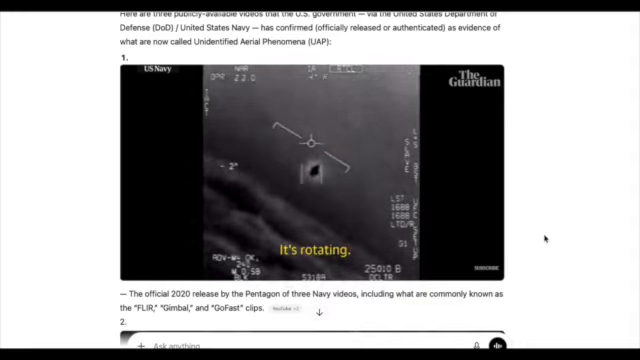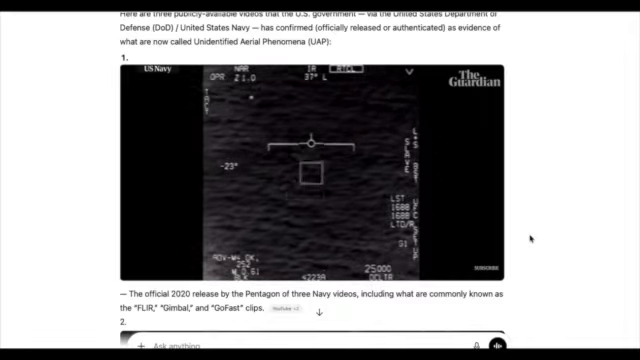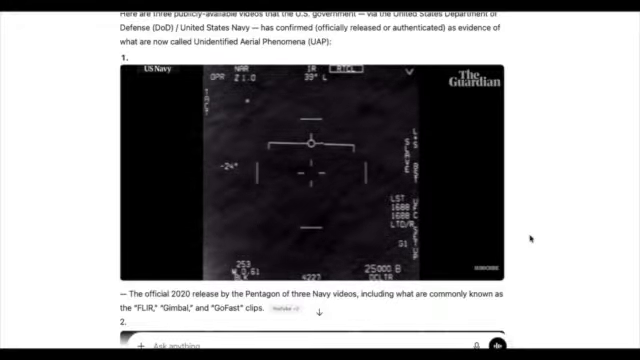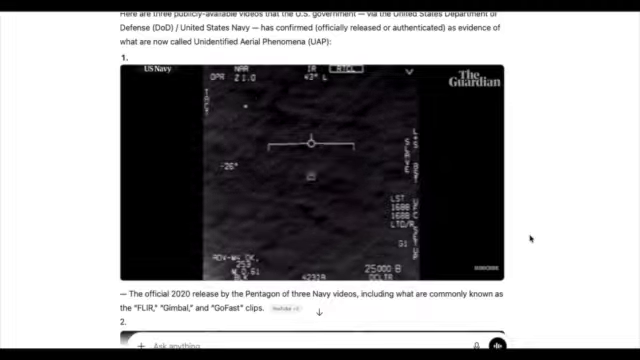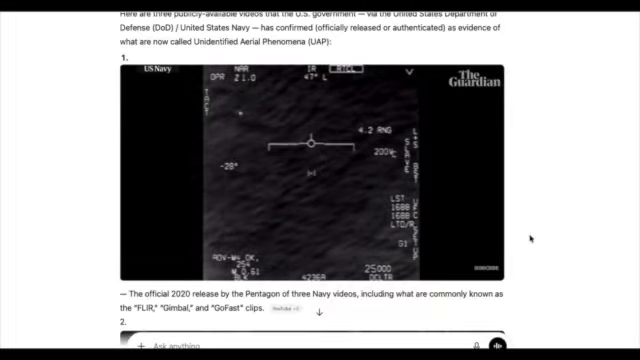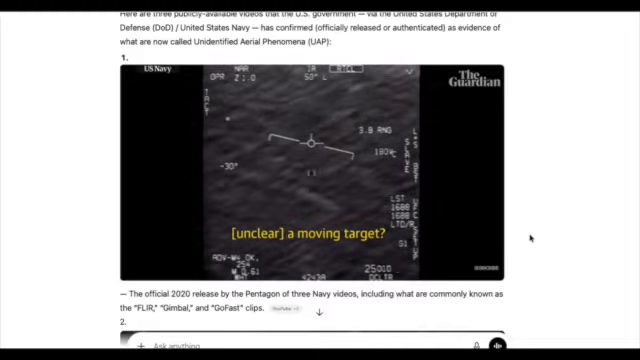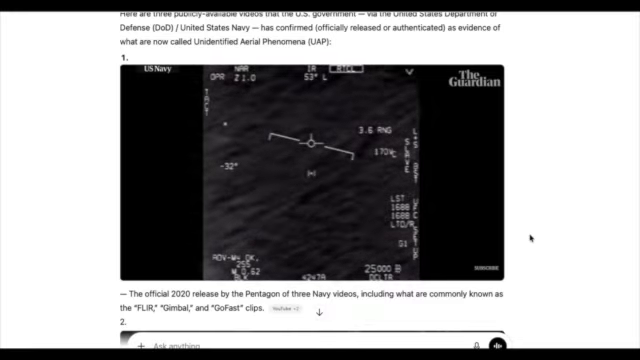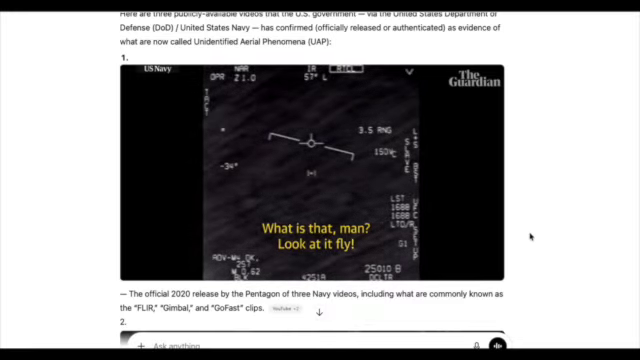It's rotating. Nickel 6-1 Tango, Roger. Hey, go ahead! Woohoo! Roger. Did you box moving target? No, I took an auto track. Oh, okay. Oh my gosh, dude. Wow, look at that fly!